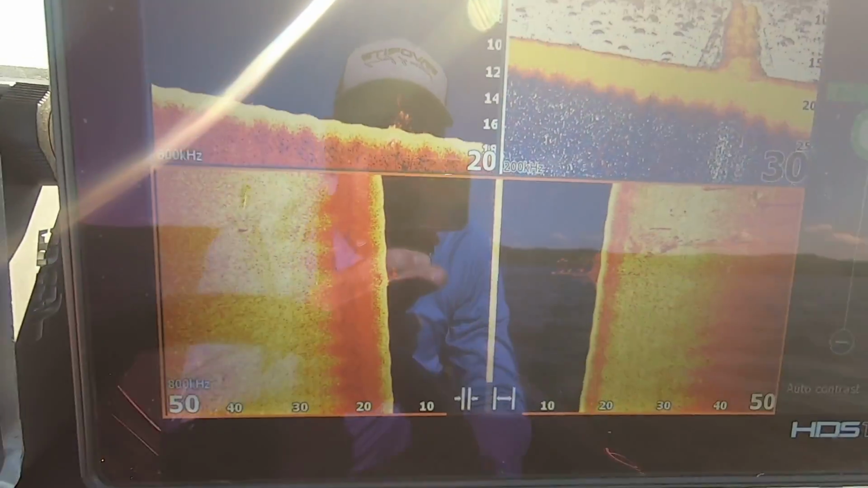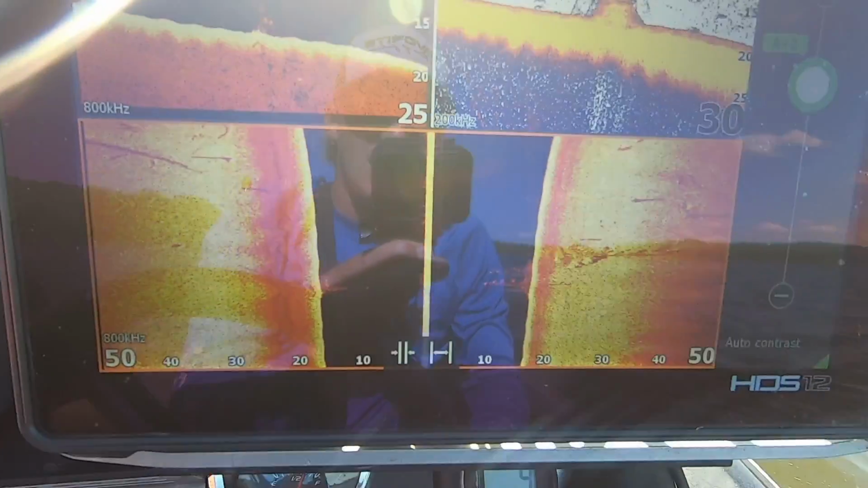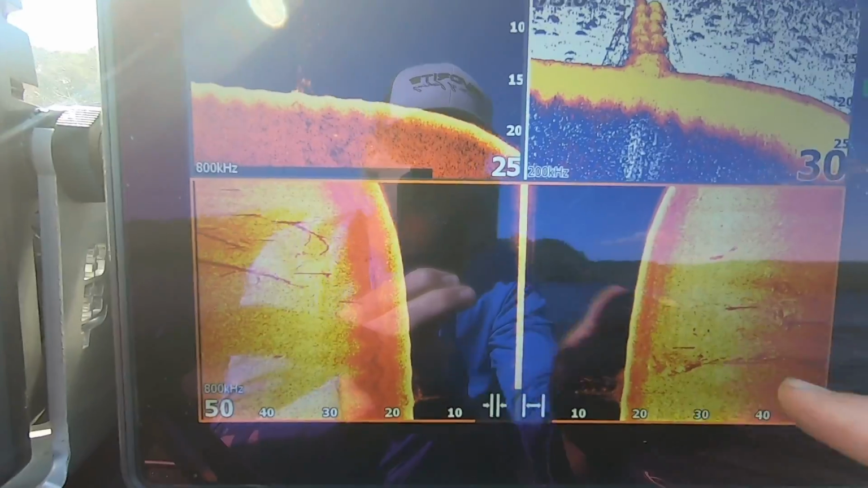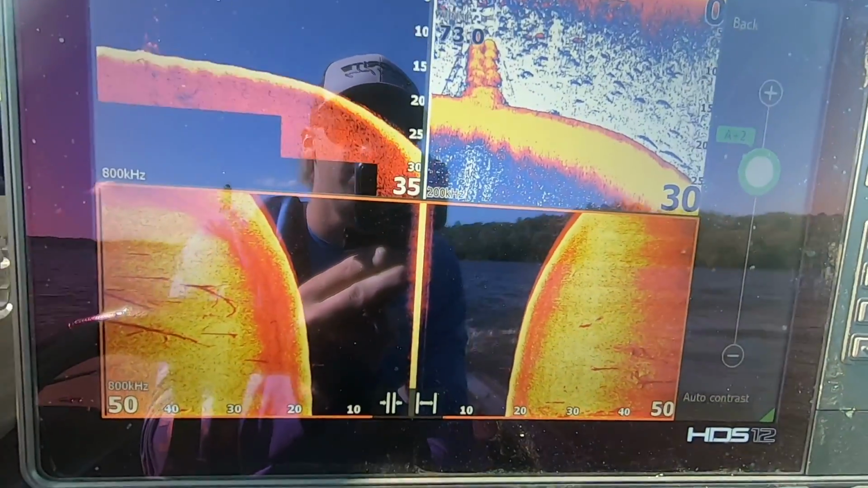Brush pile. I know a lot of guys see that and they're like, oh man, what is that? I barely ran over the edge of that brush pile. The main brush pile is right there. So I'm gonna turn and go back up this little ridge right quick.